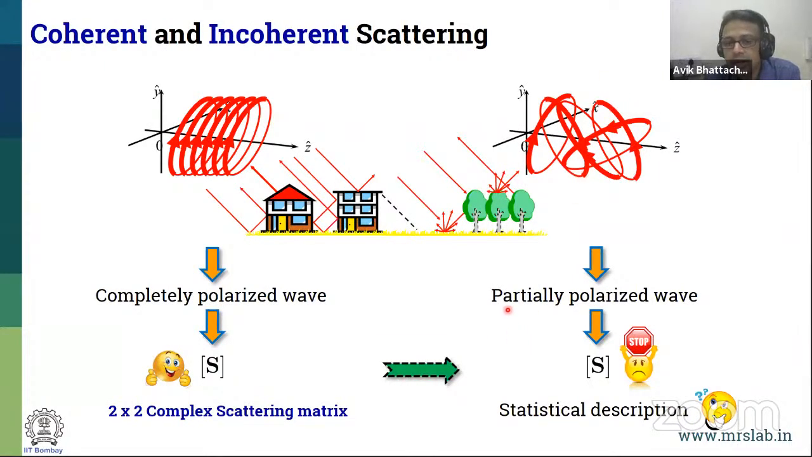And that we call a partially polarized wave, unlike when we have a completely polarized wave, if things are so nice. But when we have a partially polarized wave, this S matrix is then not enough. We have to stop and think. This is not enough to characterize the mechanism. In that case, we go for a statistical description. The question is how we go for a statistical description.